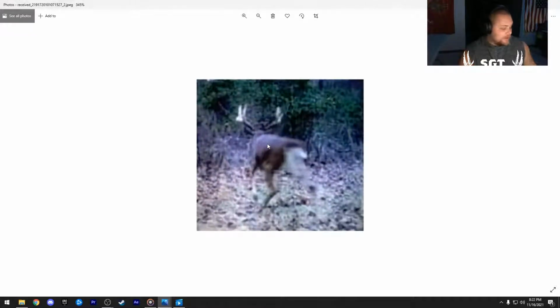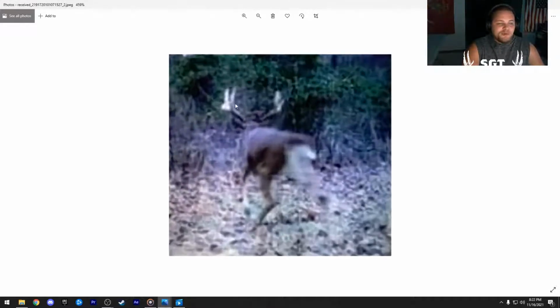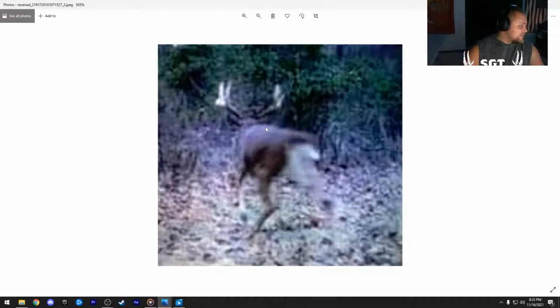Oh yeah, there ain't no way we're not shooting this one, right? Look at that giant we have on camera, ladies and gentlemen. There's no way. If you pass this buck, whew, you got some life experience shooting some biggins, and that's all I'm saying.